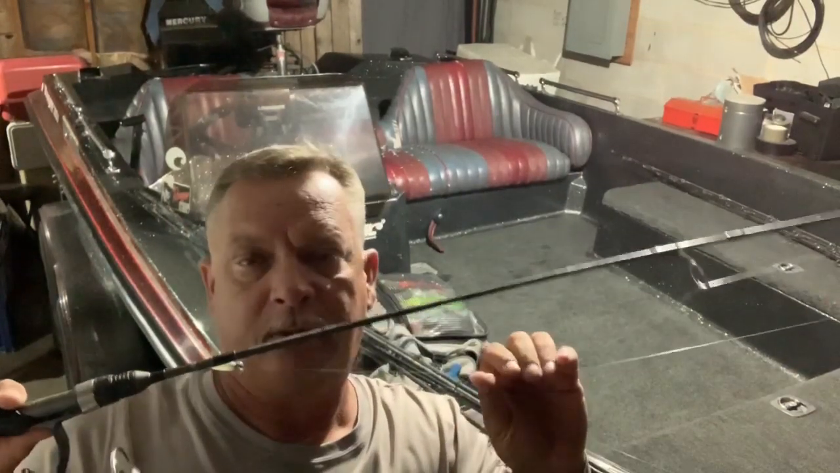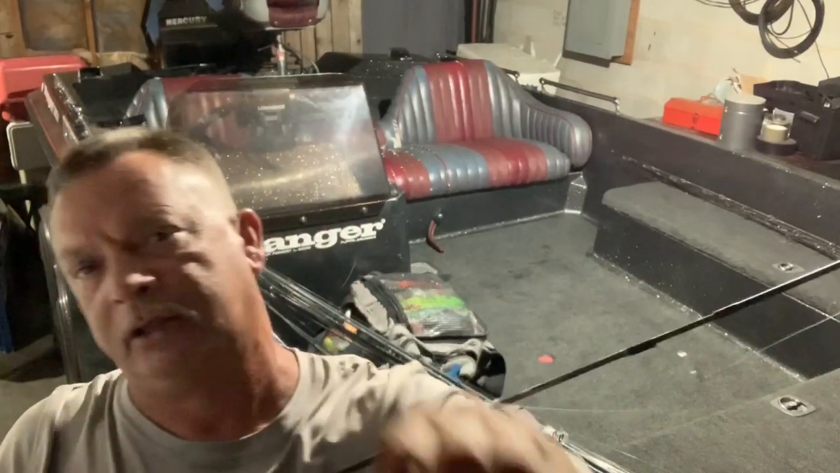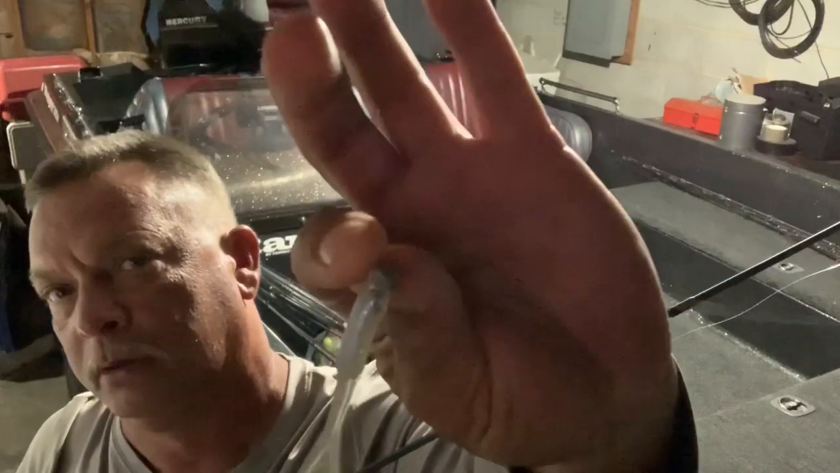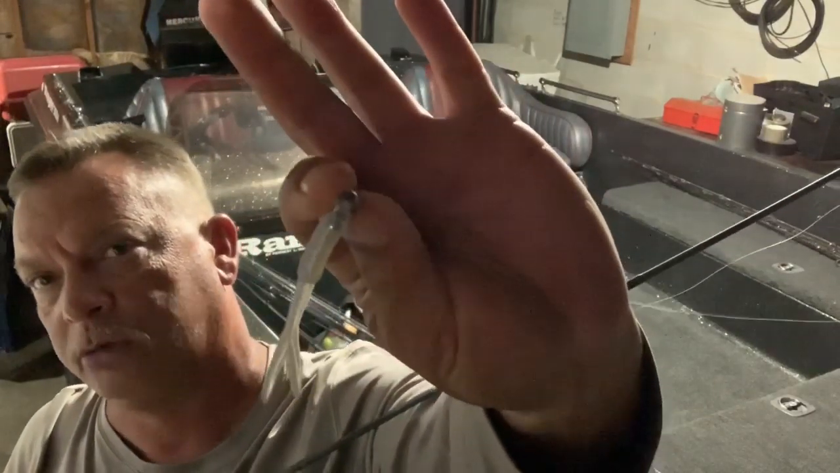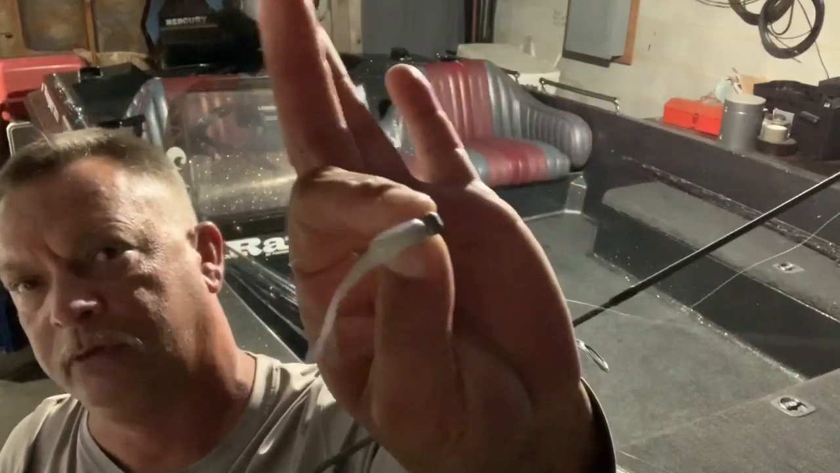PR here again. I'm still with the 5-pound test Sunline FC Sniper, the 16th ounce jig head, customized jigs, Charles's customized jigs, a pearl with a silver flake in it. I don't know if you can really see it good, but that's what we're throwing. Let me explain this day.